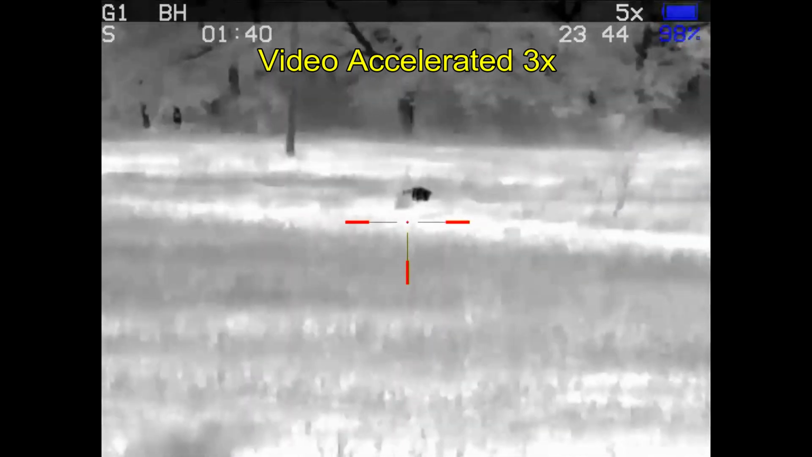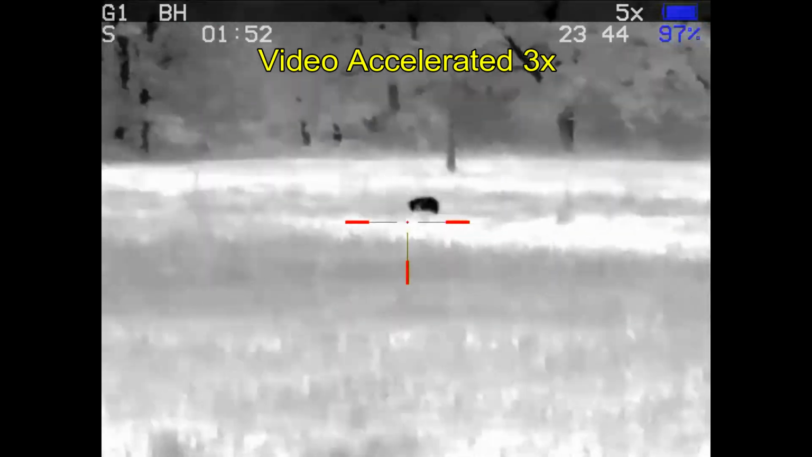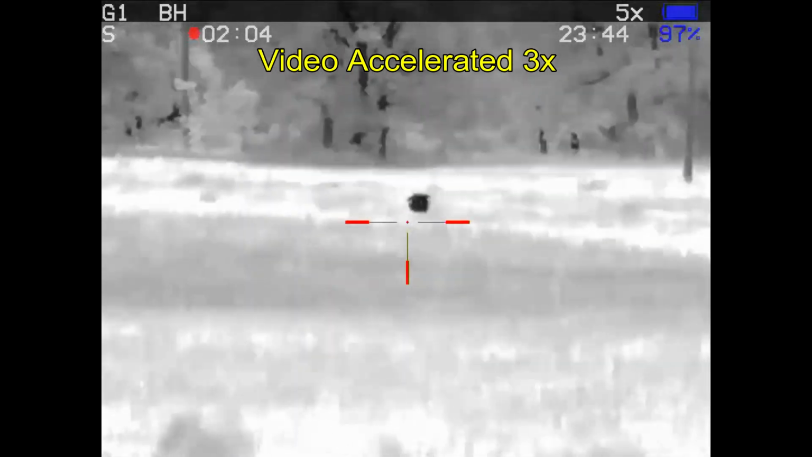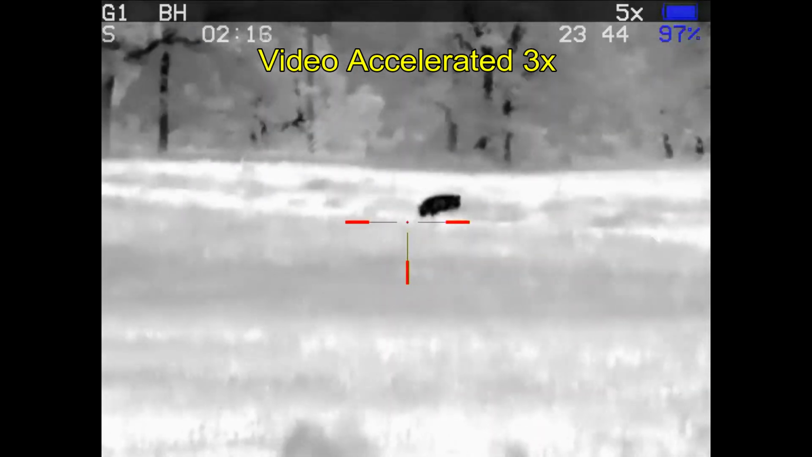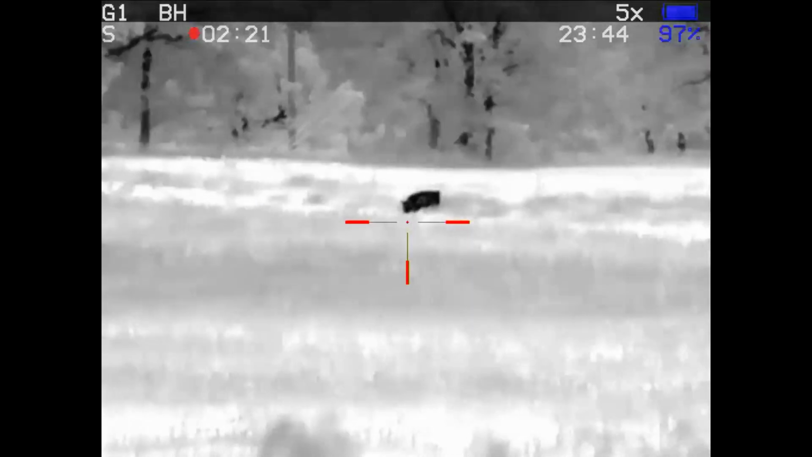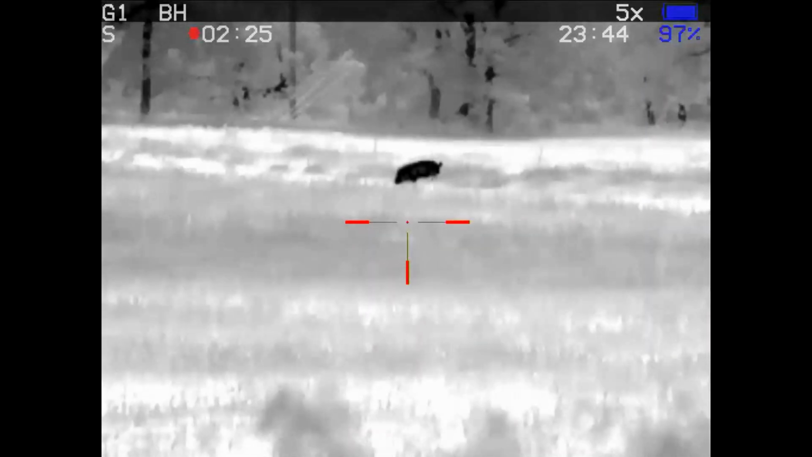So I continue to wait, thinking he will cross back over. But now he's getting further and further away as he looks for a way back into the winter wheat. So until the hog crosses back over, I don't have a shot. Here I think he's about to cross, but he decides not to and continues to move on. Come on.